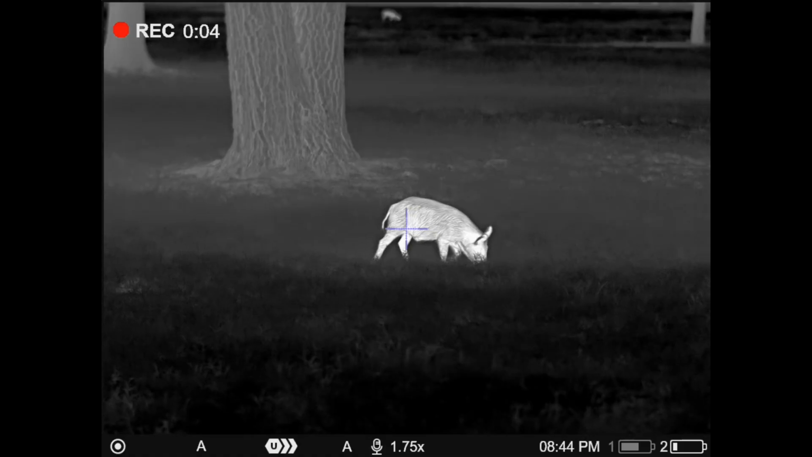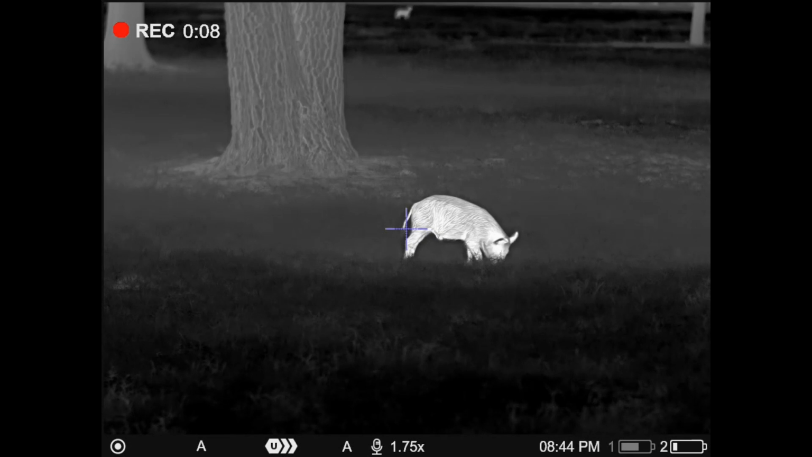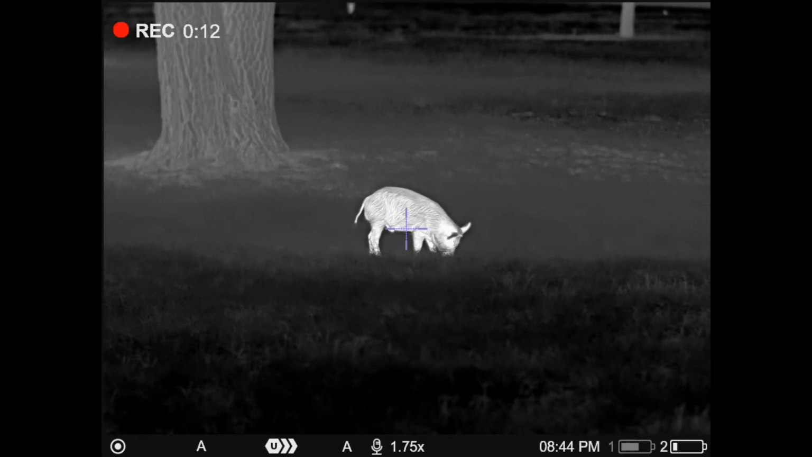So the XL50 was a 1.75 base magnification, 1024 resolution. Great scope, but the negative on it, and I think what kind of hindered it a little bit in popularity, was that it was a very low base magnification at 1.75. So a lot of people just eliminated that from their decision-making process, because whether you're coyote hunting or taking average shots over 100 yards, over 150 yards, that 1.75 base magnification scared a lot of people.